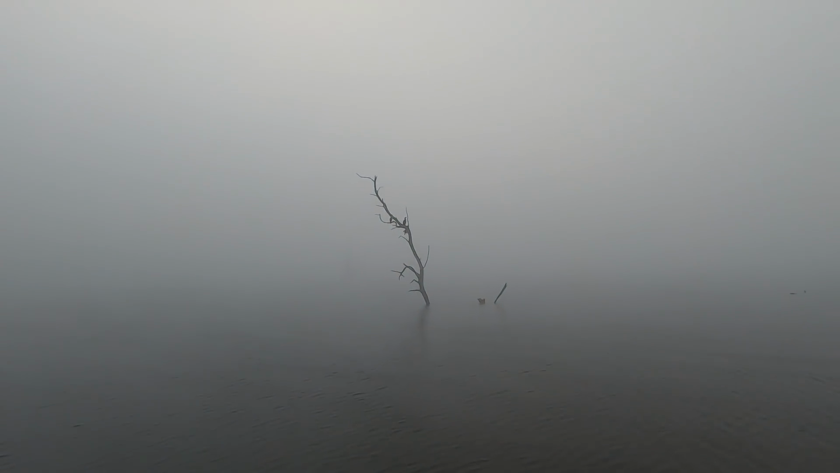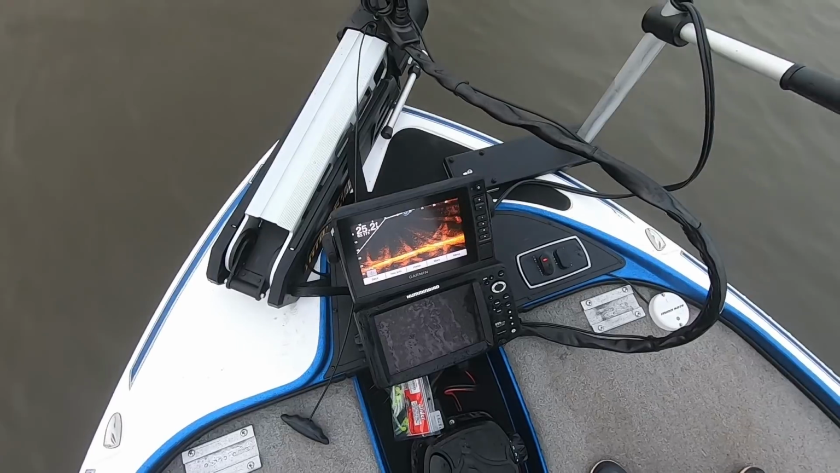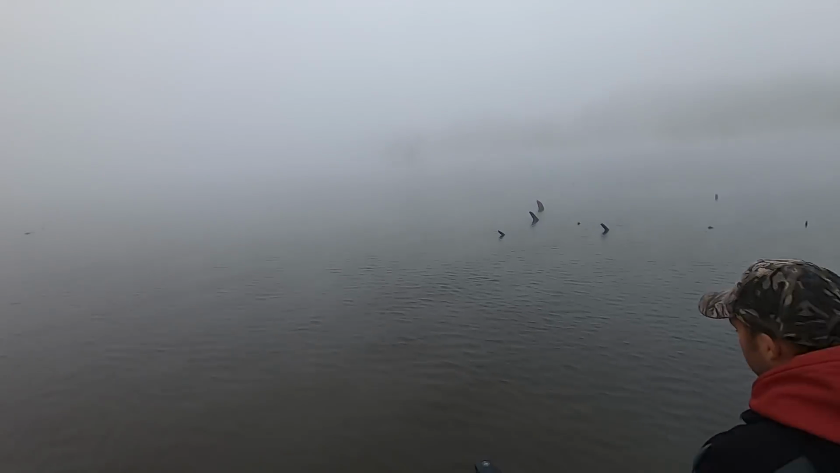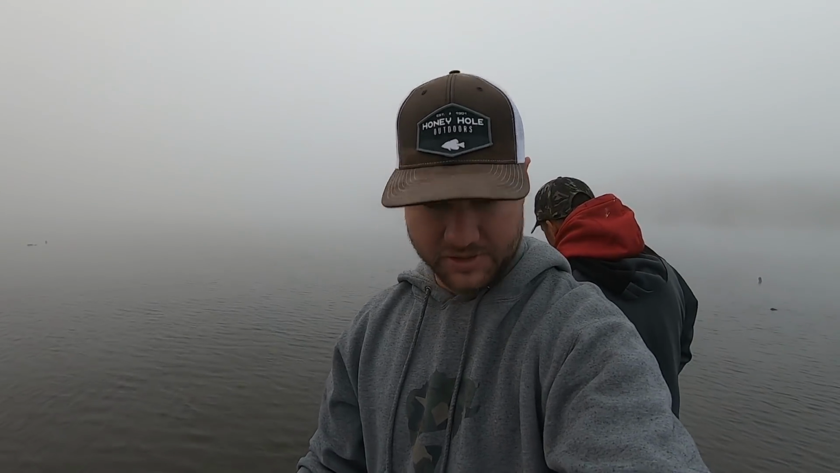That right there, it's kind of a foggy morning out here. It's kind of cool this morning, but this is nothing but timber all out here. These crappie are holding real tight to this timber. Got AJ. We're gonna be doing a little live scope today. We'll show you some shots of that, what fish look like on that, and we're specifically targeting bigger fish. This is known for a dock shooting lake. We've been finding the smaller fish on the docks, so let's get to dipping.